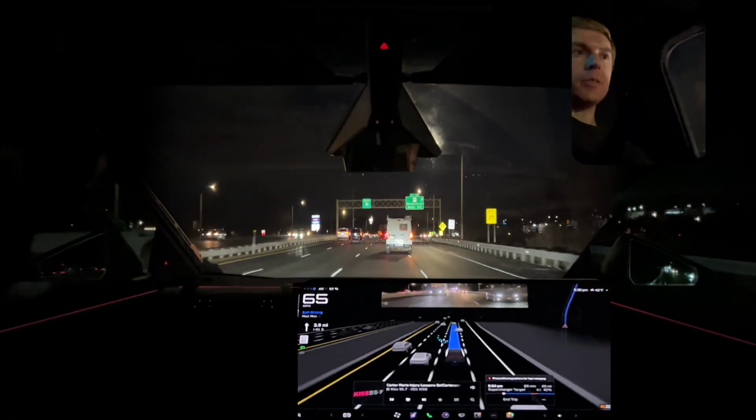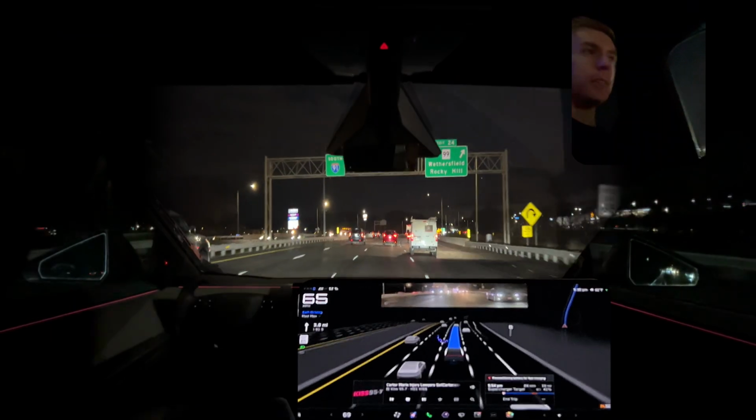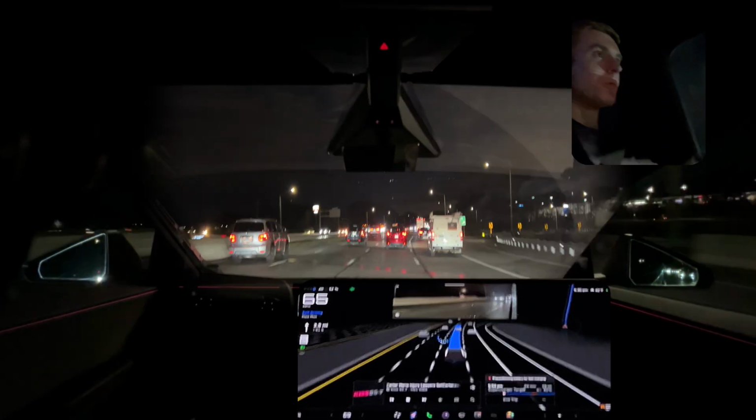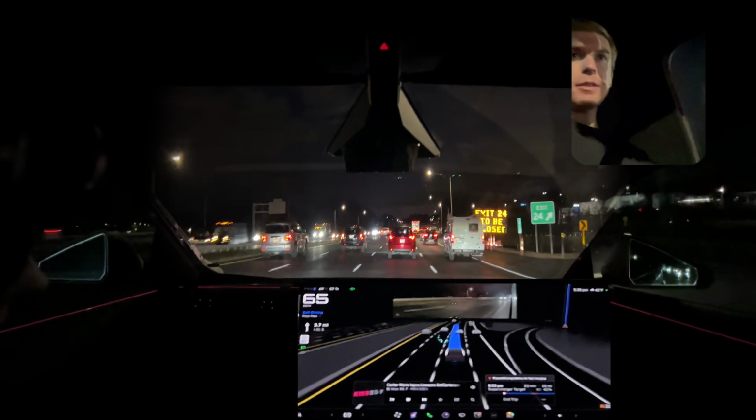So we're gonna get off in about 4 miles to take 9 north on 91 south. At least I think that's our route.